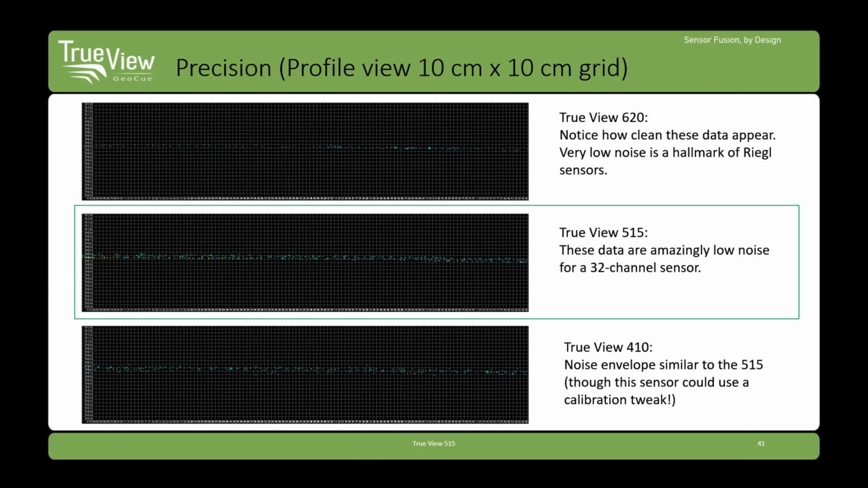Let's talk about precision. Now, precision is, if I fly on a hard surface, how much deviation am I getting from that hard, flat surface? So in the top, we have the TrueView 620. Again, this is the RIEGL Mini VUX with an APX20. And of course, this is one of the prime reasons to get a RIEGL. Just look how quiet that data is. I mean, this is remarkable. The grid that we're looking at is a 10 centimeter by 10 centimeter grid. Very, very, very little noise in the RIEGL data.